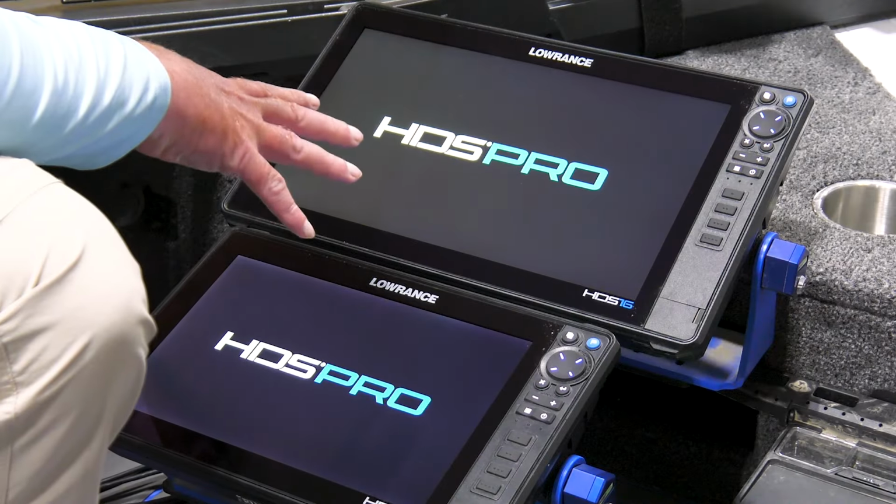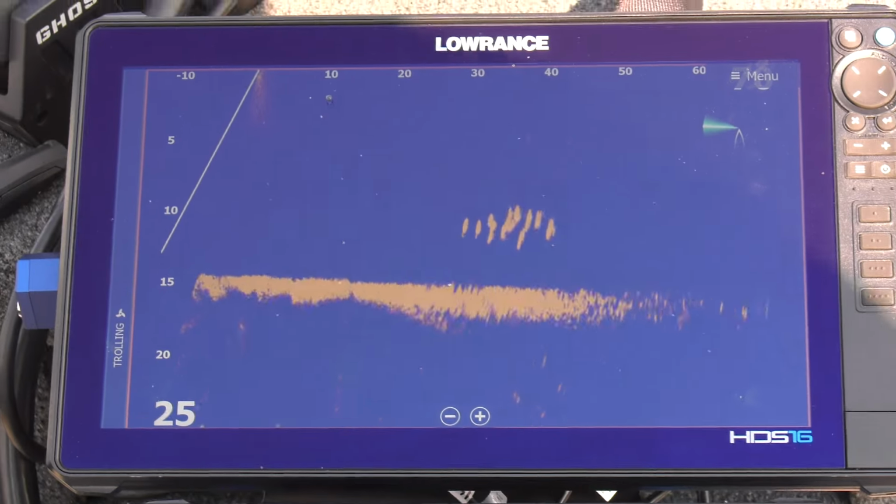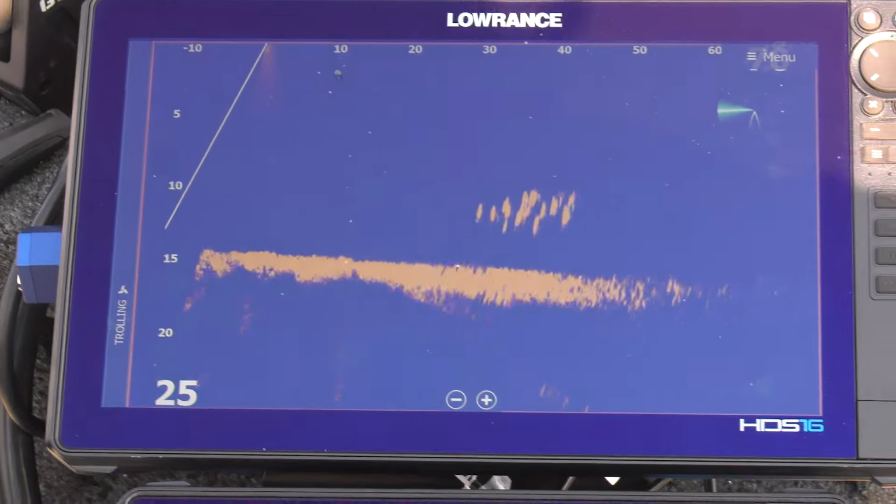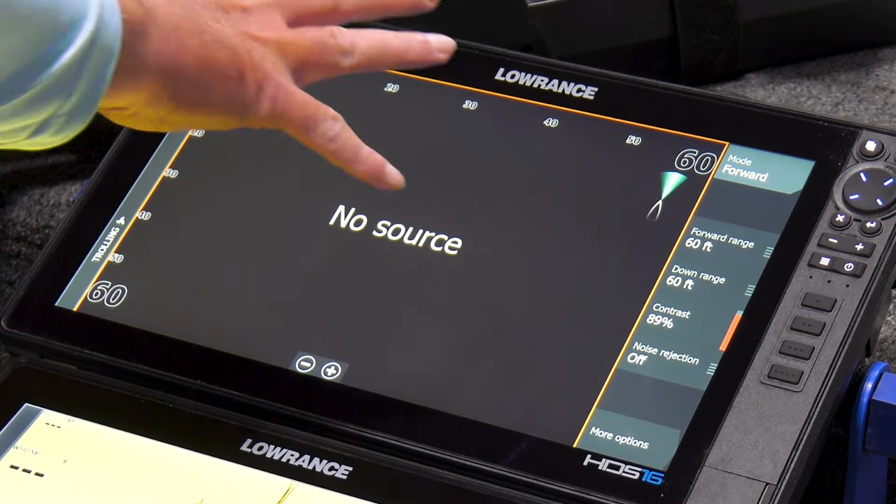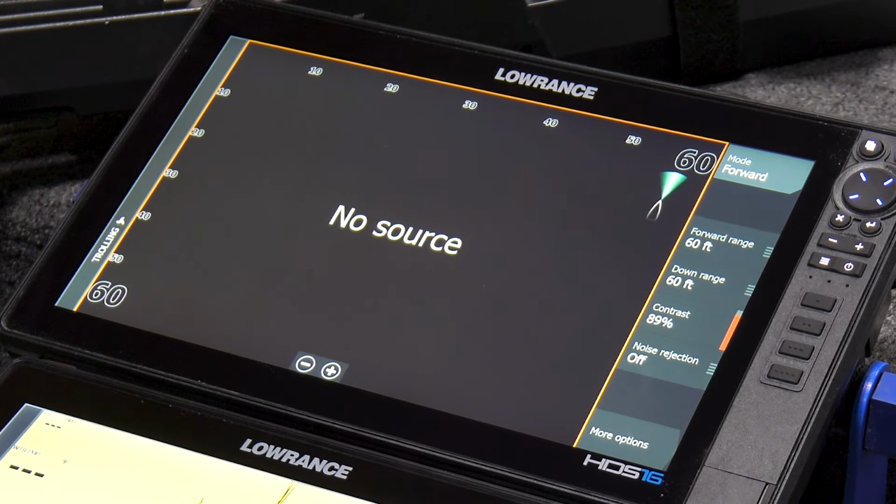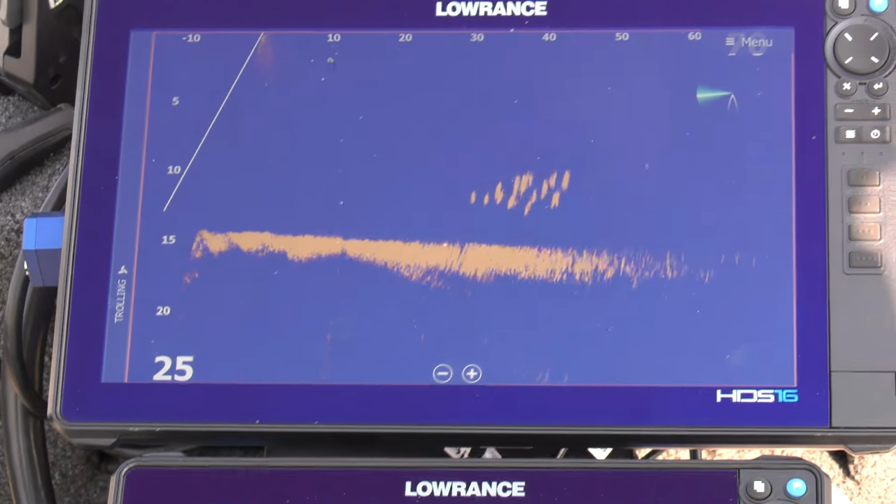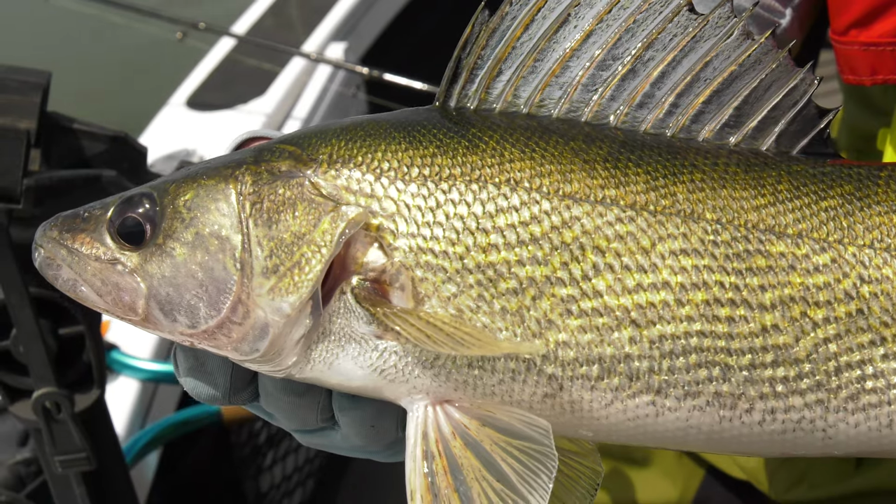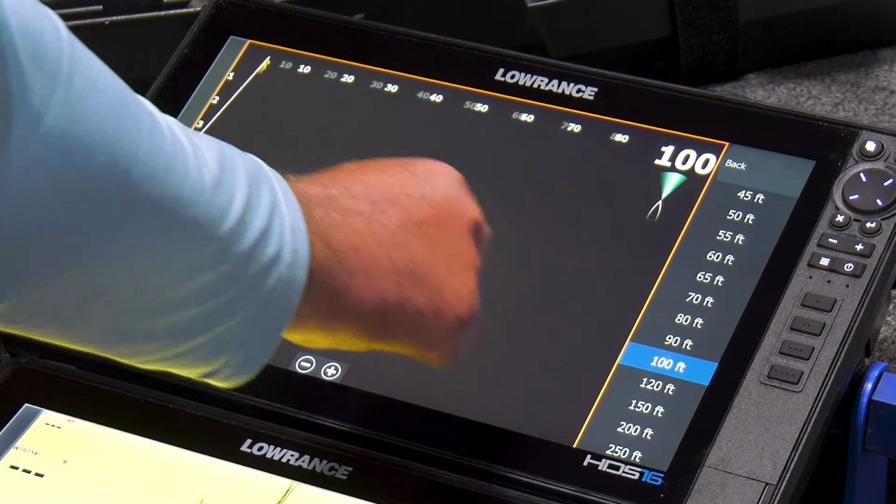So I'll turn these units on here, and I'm using the HDS 16 for a lot of my forward-facing sonar, and then I'm using a 12 right below it for GPS, side imaging, 2D sonar. So here's a few basic settings for forward-facing sonar. A lot of times I am using it in forward mode. Forward range can vary. Really clear water, spooky fish, I might knock this range out to 80 or 100 feet. As far as downrange, it depends on the depth of water, but basically I just want to level that bottom right along the bottom of the screen.